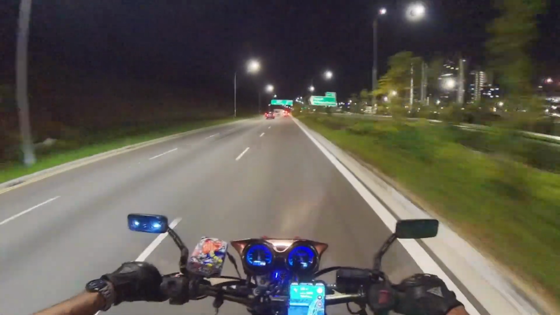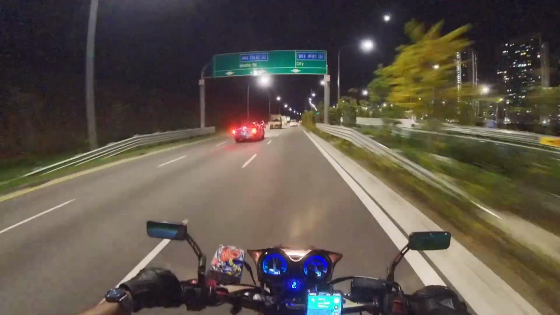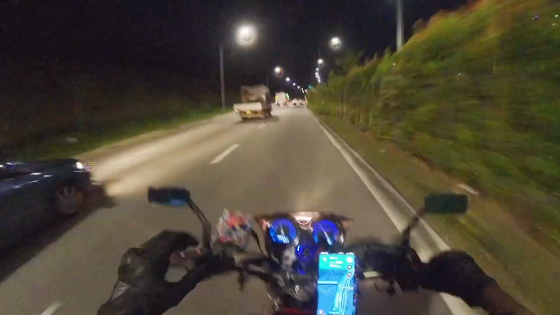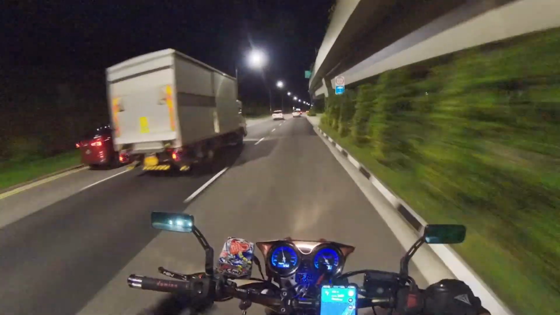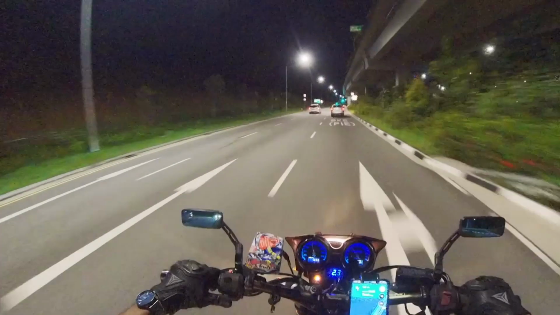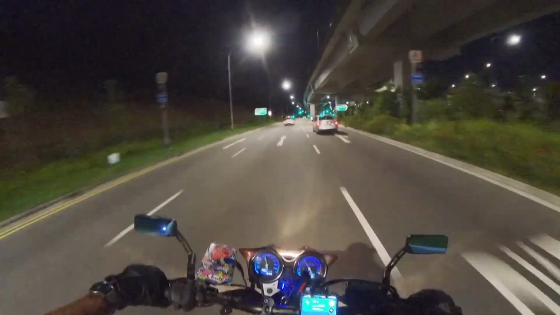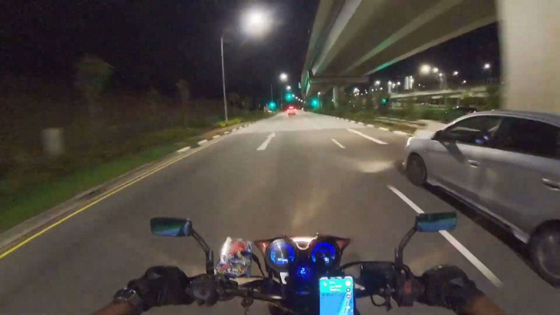But interestingly enough, this Kawasaki ZX-4R is going to be released in the US. Unlike the CB400, which was not available in North America, the Kawasaki ZX-4R is going to be available in North America. So that's good news for the North American folks.